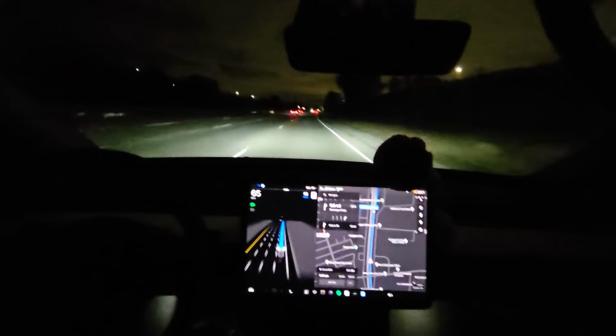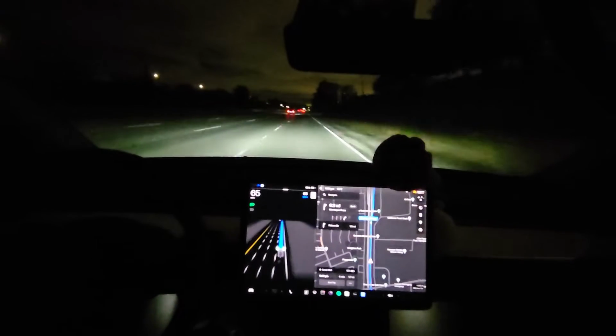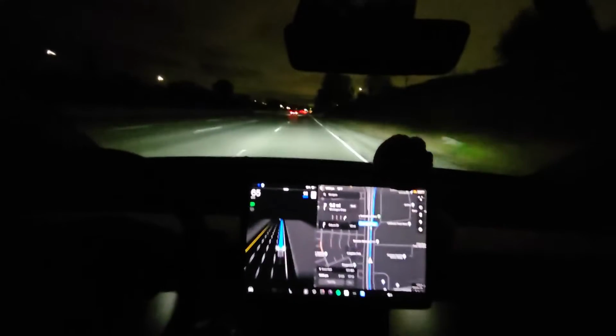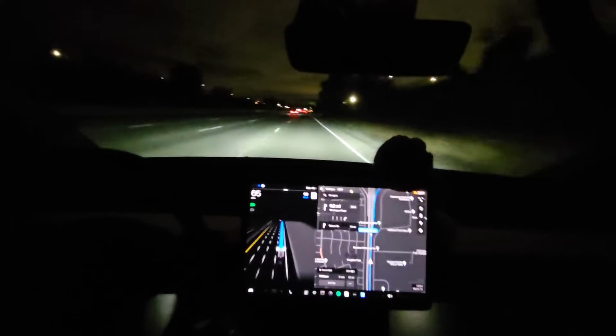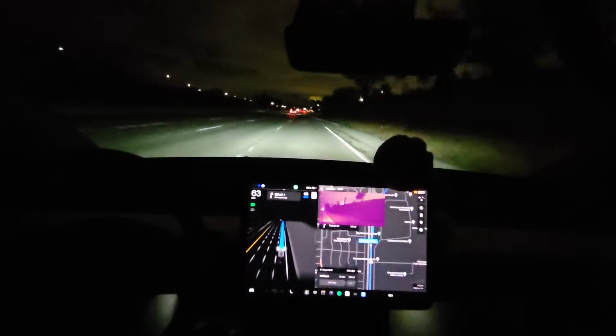So it did stop at Golfland where it had that barrier. I don't know if it stopped because it saw the barrier or because it saw a stop sign and was waiting for me to tell it to go.